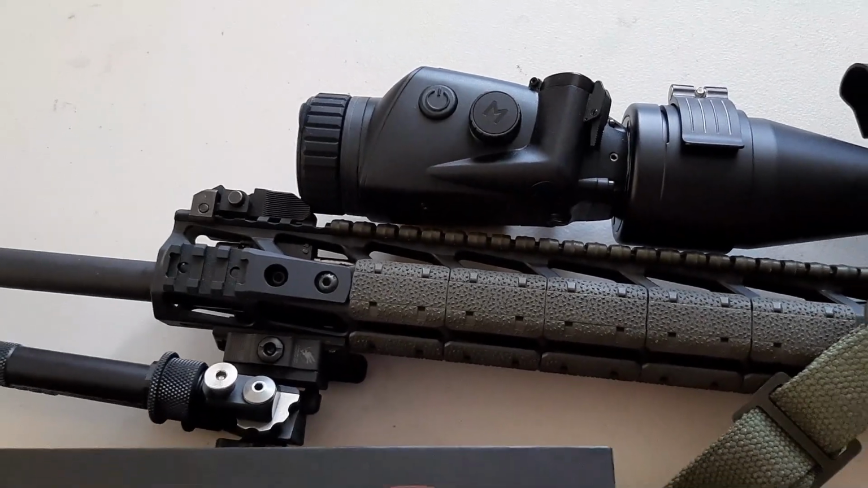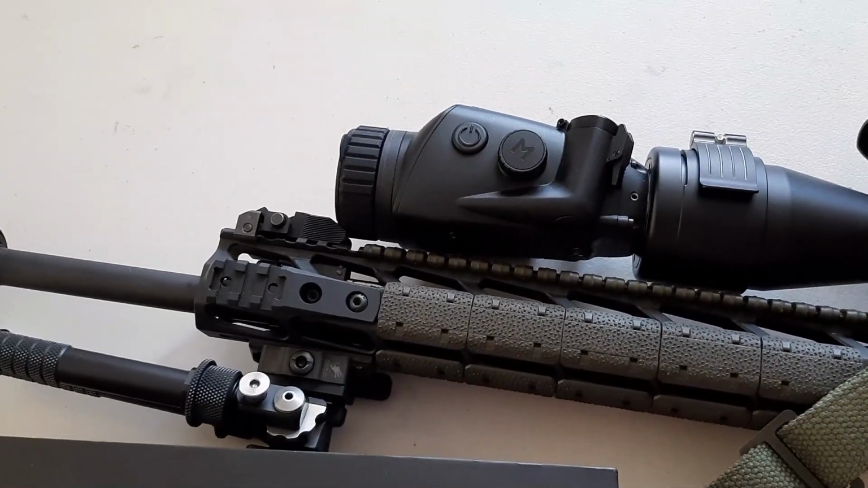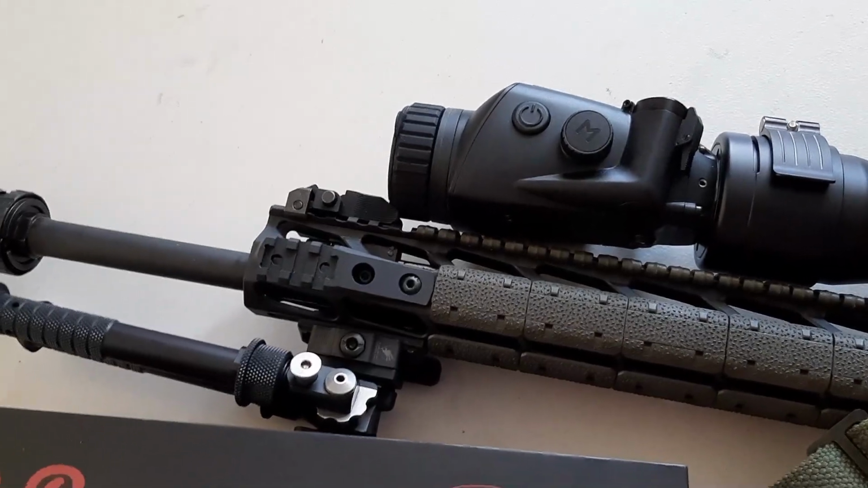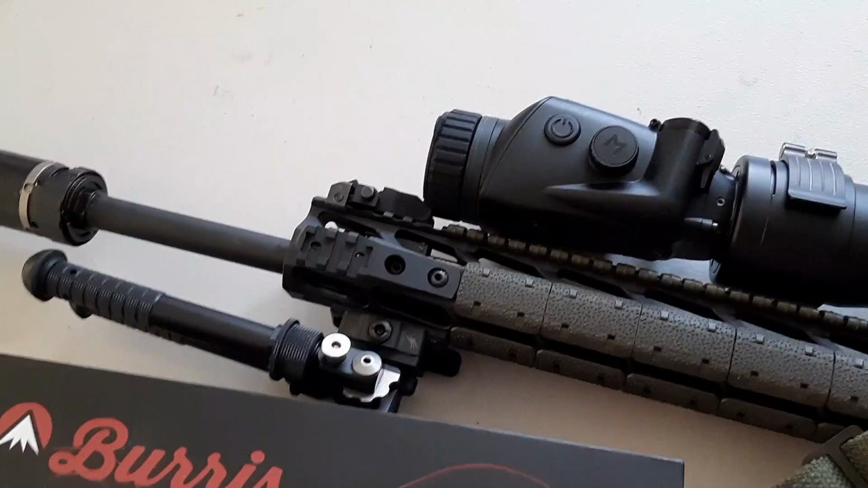Now, the problem with zeroing a thermal is that you're not going to be able to see paper targets with it. So you need something like a plate of steel that's going to be warm and contrast to the surrounding environment.